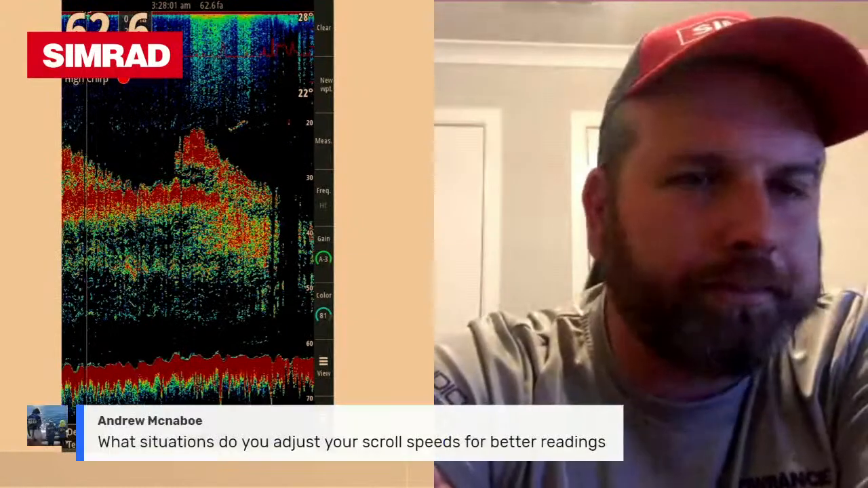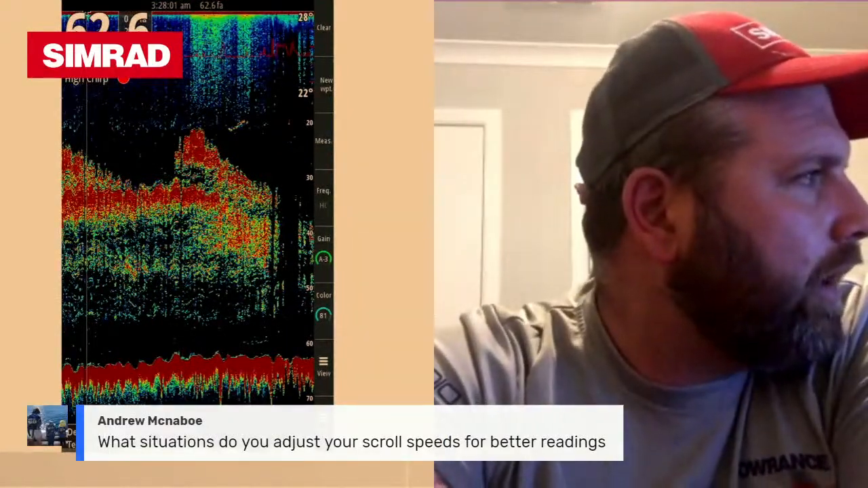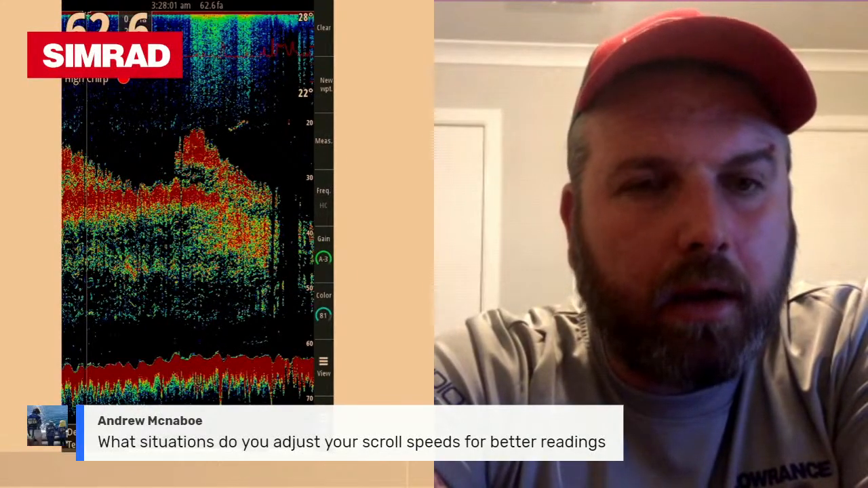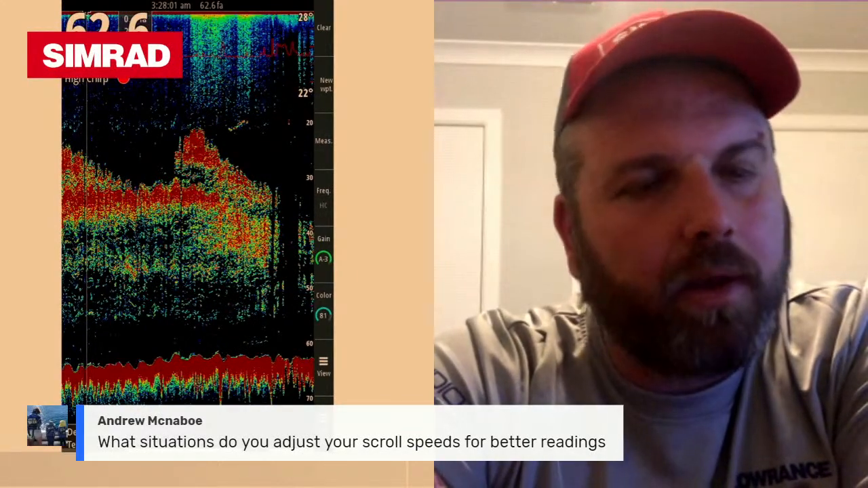Again, another marlin, just off bait. Go on to the next one. Quick question from Andrew Aaron before we continue on. He's asking what situations to adjust scroll speeds to get a clearer reading.